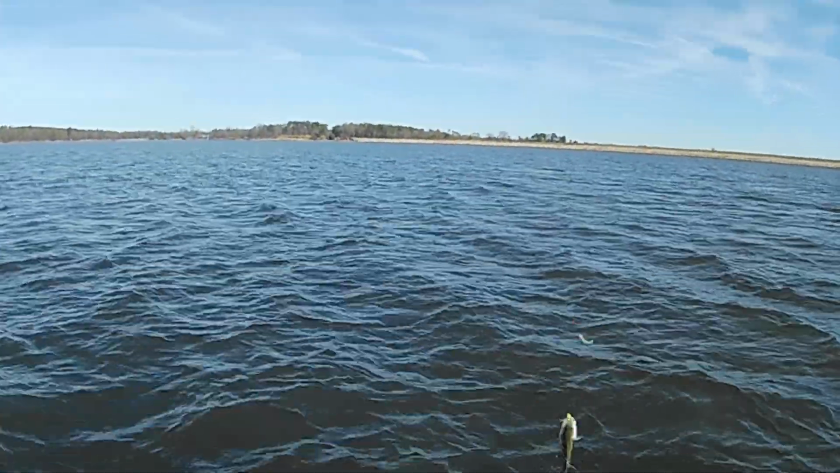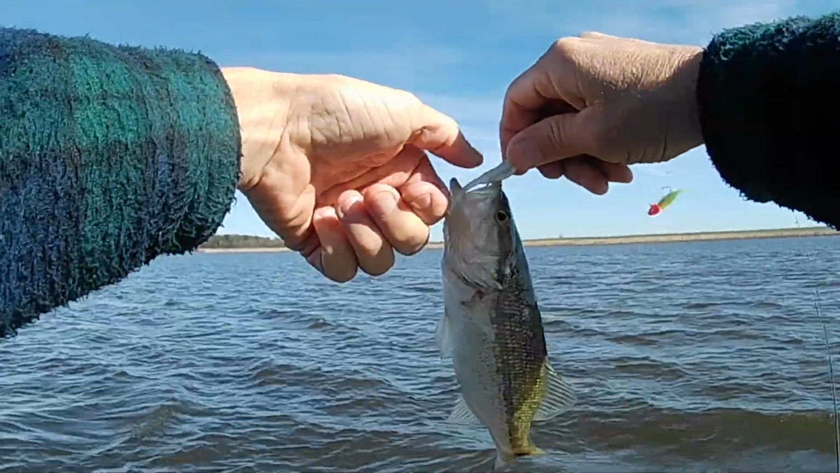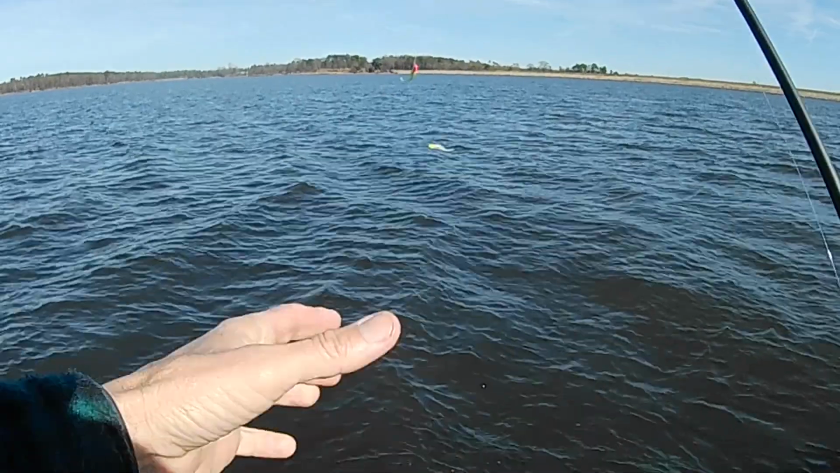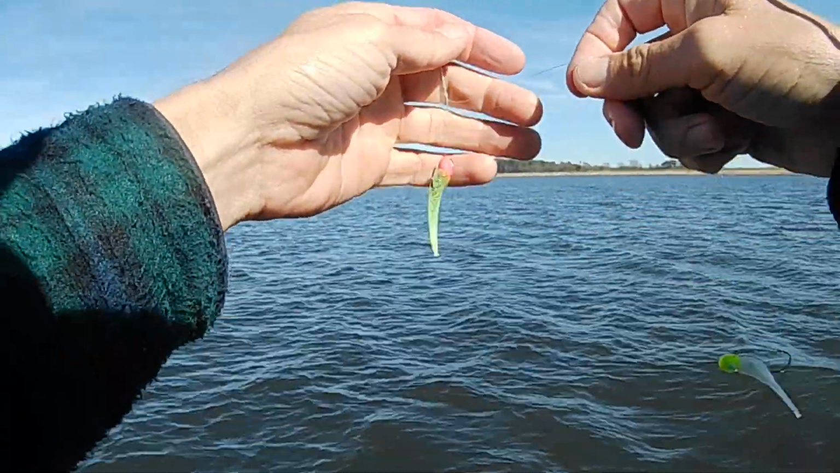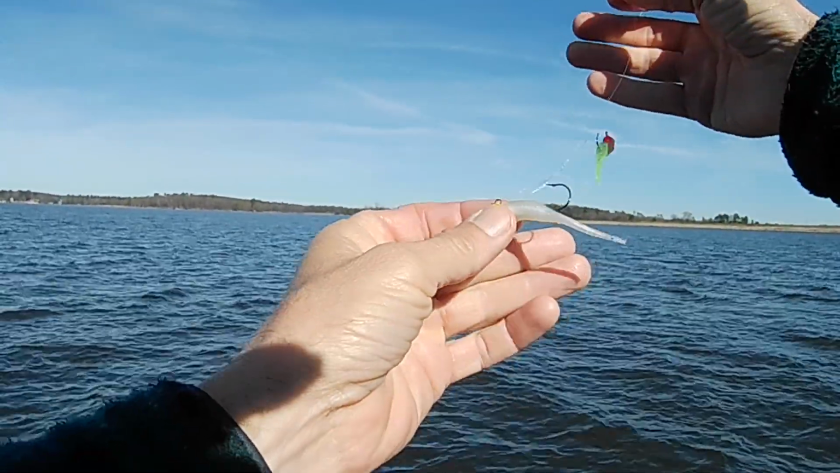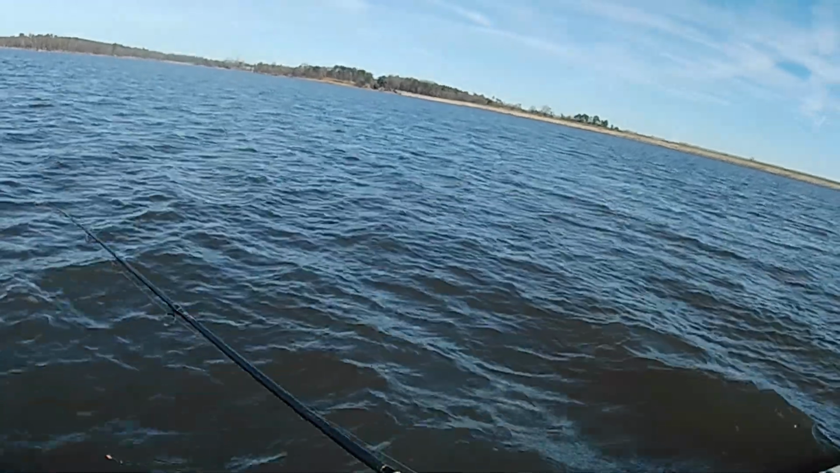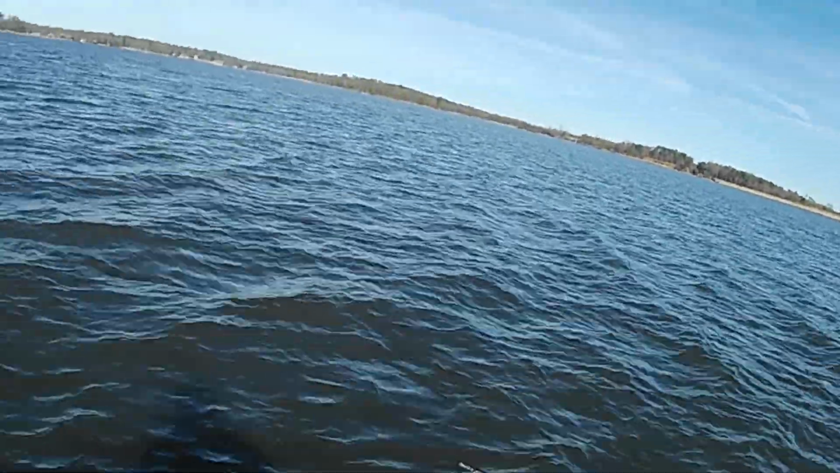Hey, that's a little bass. Look at there. Isn't he cute? Yeah. I like him. Thank you, sir. I've got these tied in double loop knots too, so that they swing pretty good. Just a real simple loop knot. Both of them are on one of those, and it helps, you know, they stay fairly untangled. I don't really have to worry about that, and they swing really good.